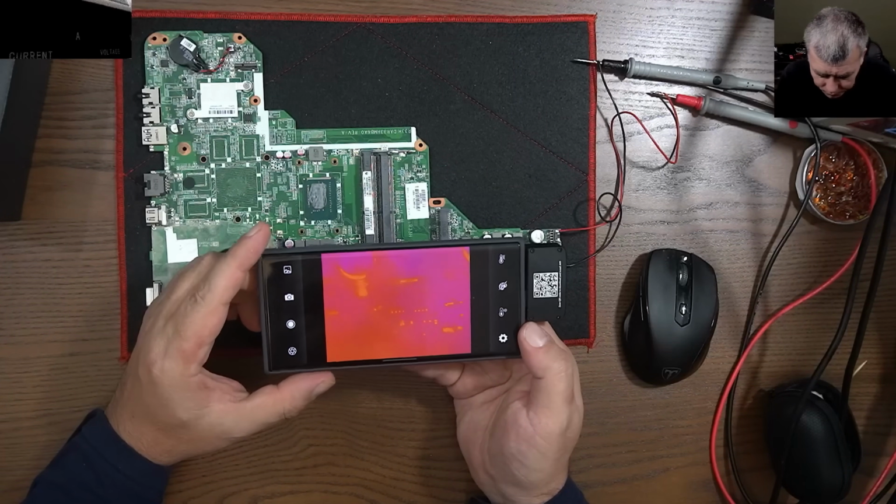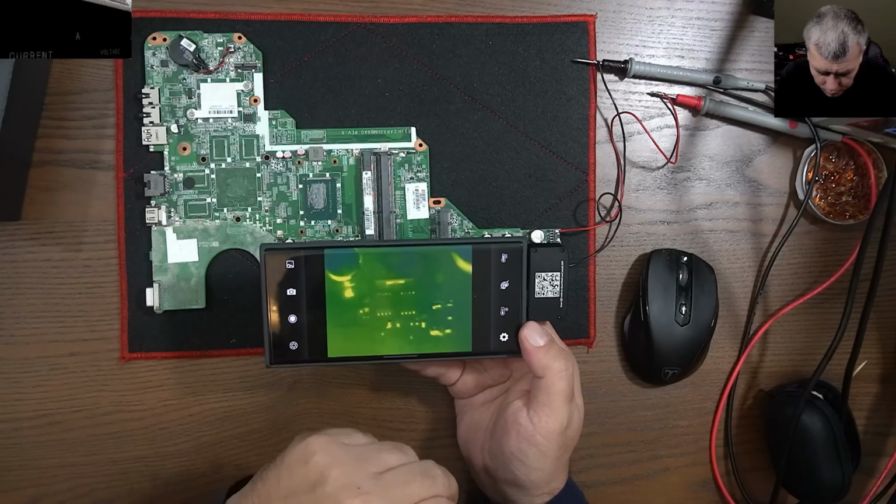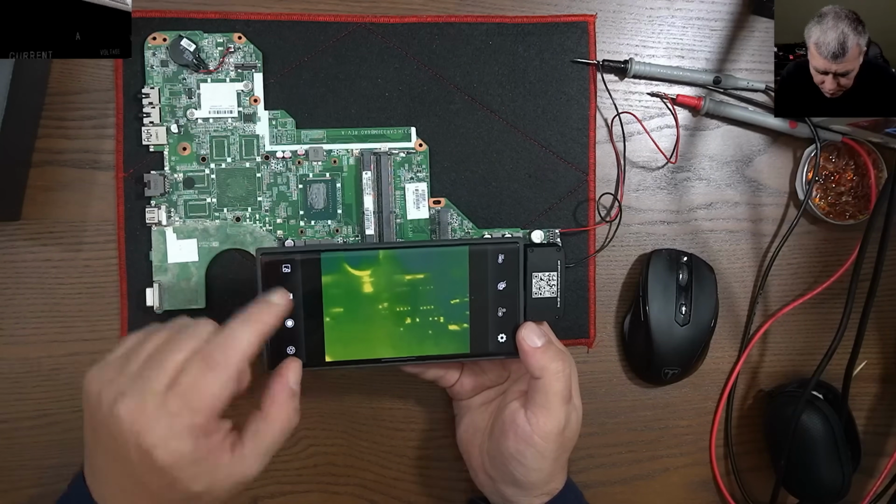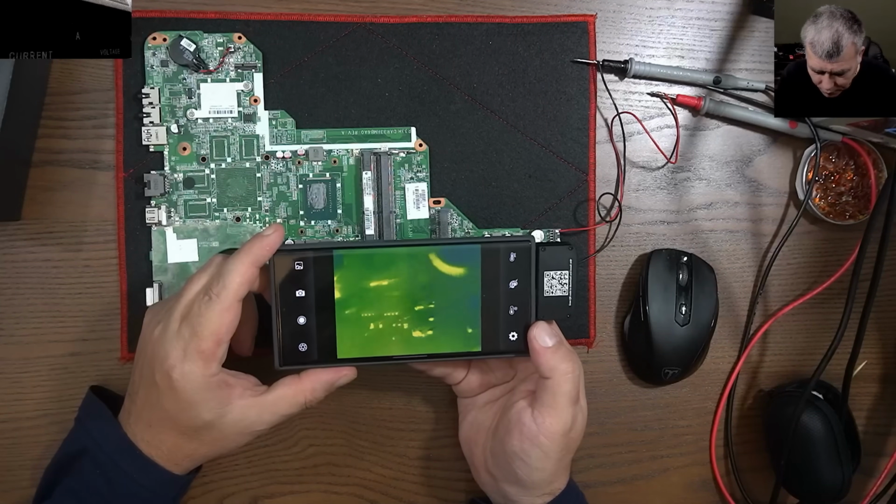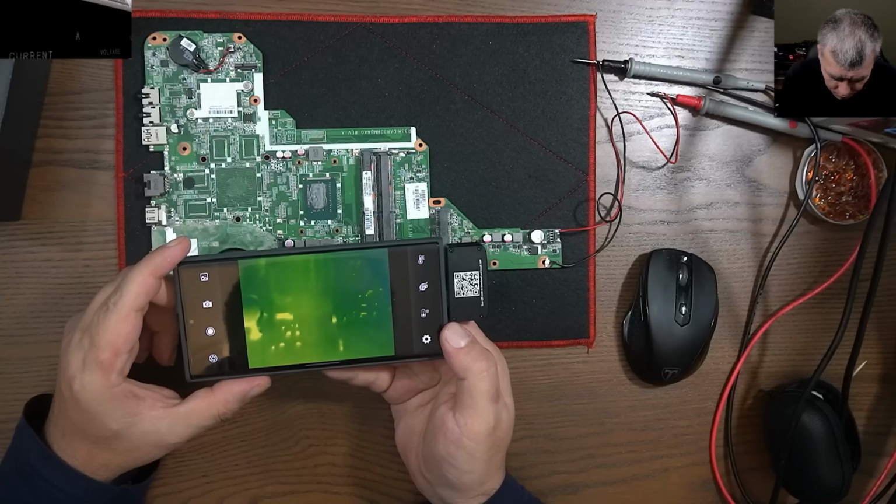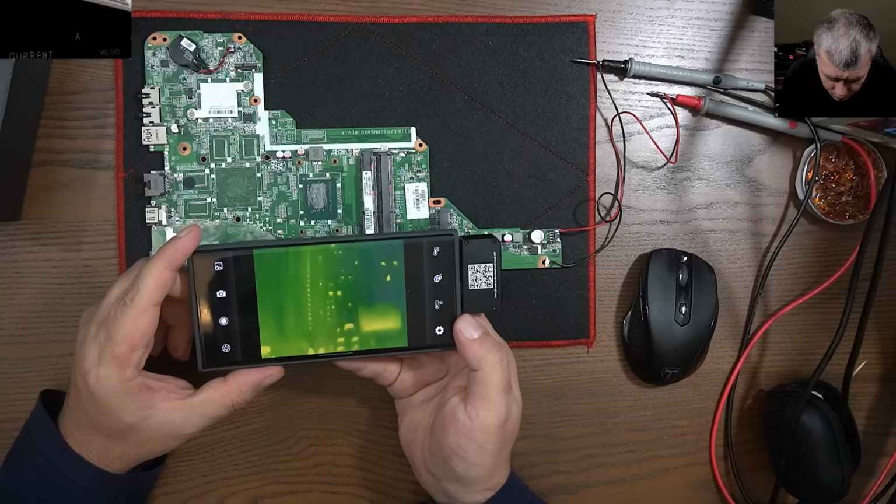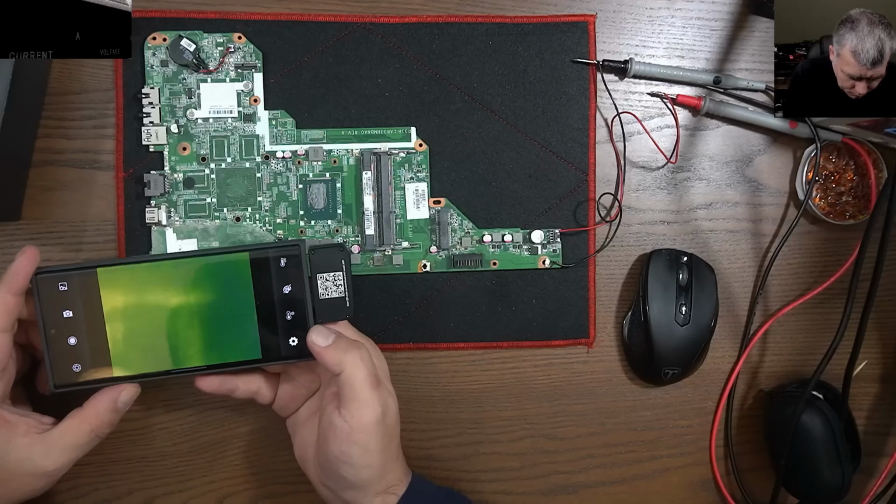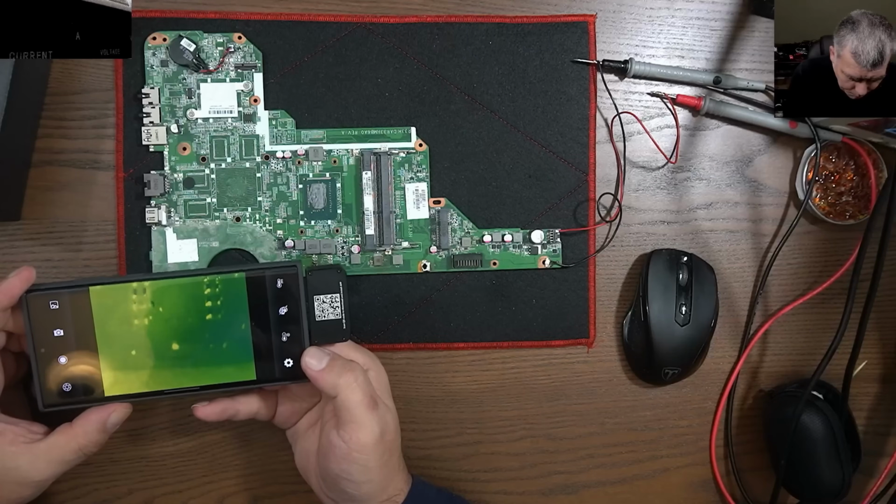I can use a different profile like this, and the picture is different. But basically, you can see here it's a resistor, here it's another resistor, so the picture is very, very sharp. What do we have here? We have more resistors, and a few capacitors here. And you see, those are the capacitors.